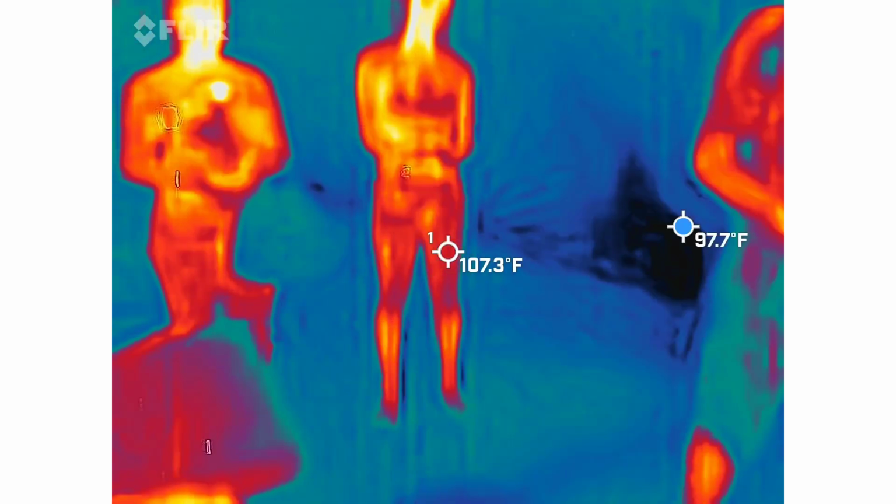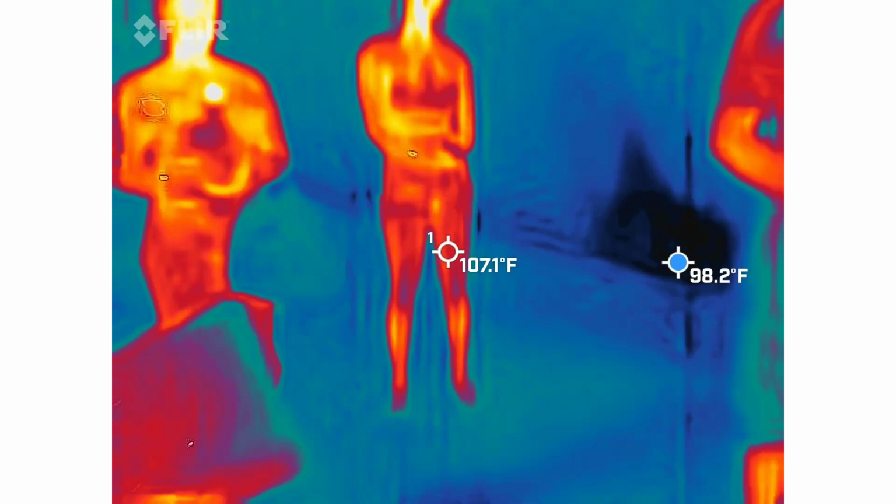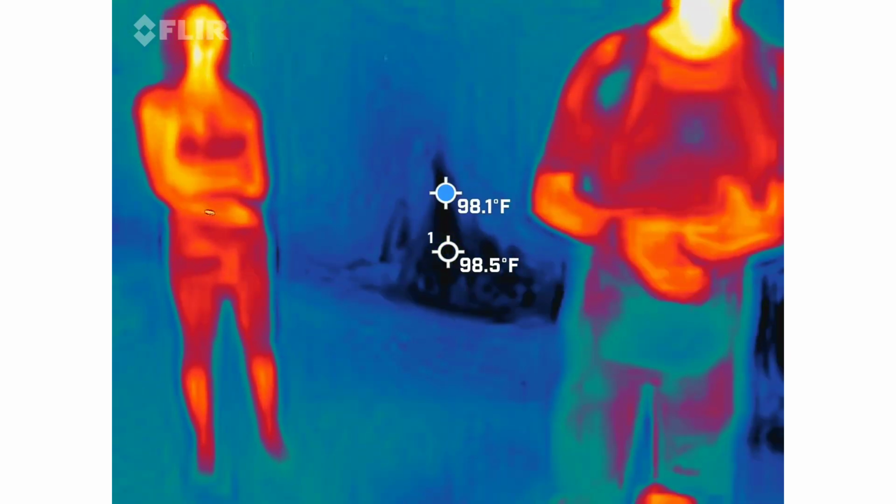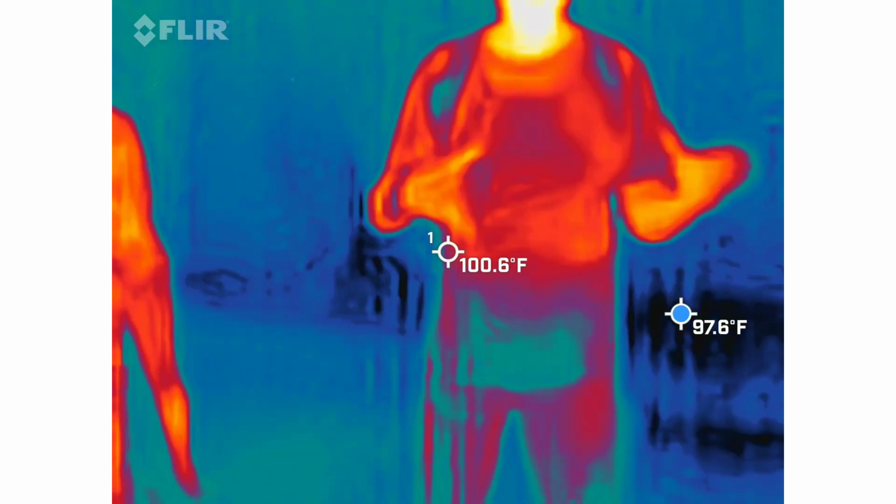Okay. First off, you're going to try to keep one of us in view. Okay. So reason being is we're going to be the warmest things out here. Sure. That's going to give us that array of color across the entire screen. Much easier to capture cold spots when there's a very high spot of 97 to 99 degrees. Otherwise, it's going to be very hard to differentiate what's what.